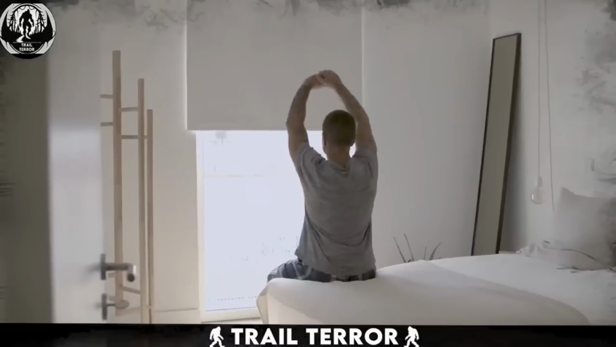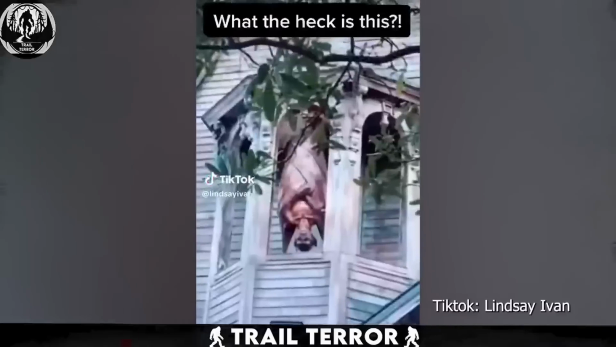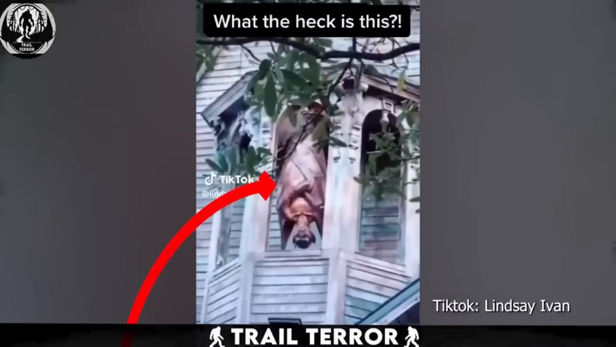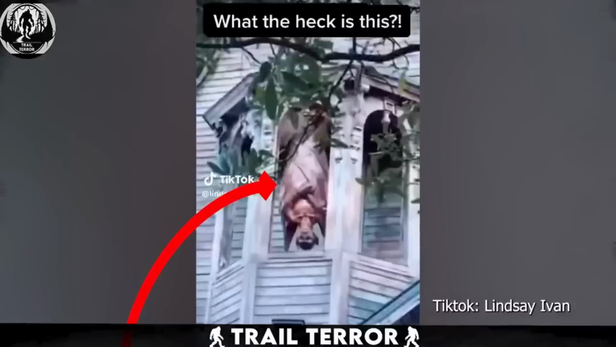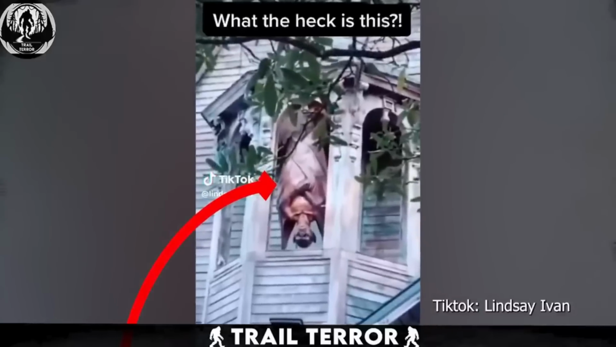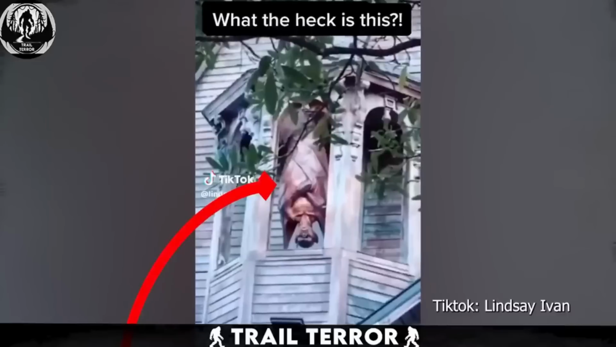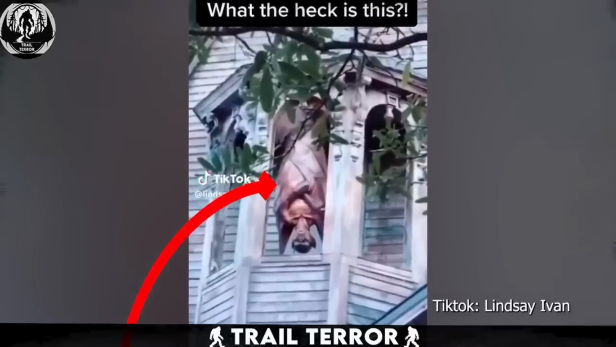Imagine you wake up one morning, go for your usual jog, and see this in your neighborhood. What the heck is this? Uploaded on TikTok by user Linzavian, this video is like a scene straight out of a nightmare. It shows a human-sized bat hanging upside down in a window frame, swinging slightly.